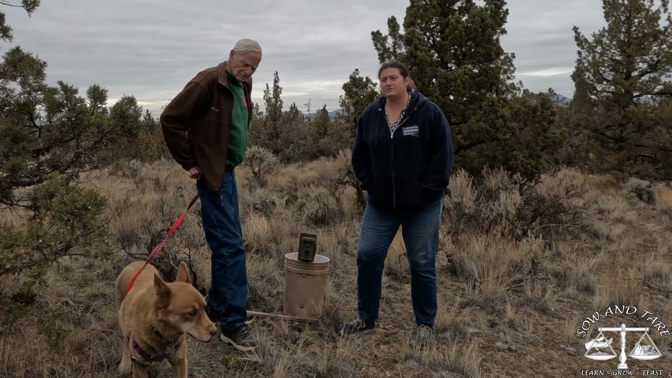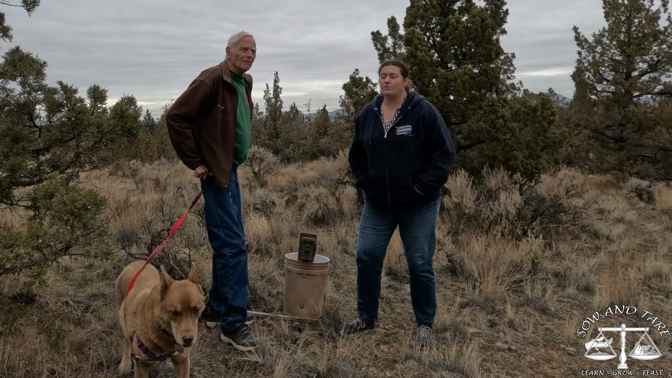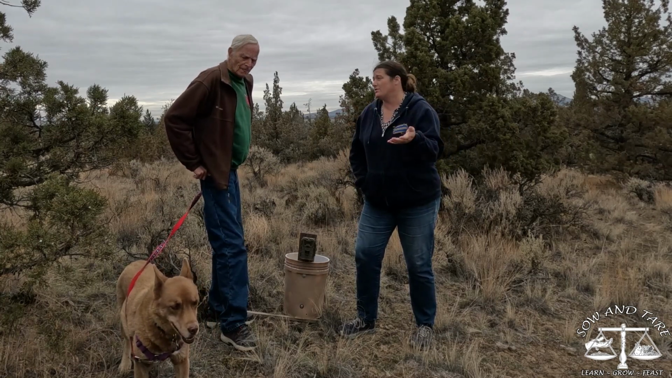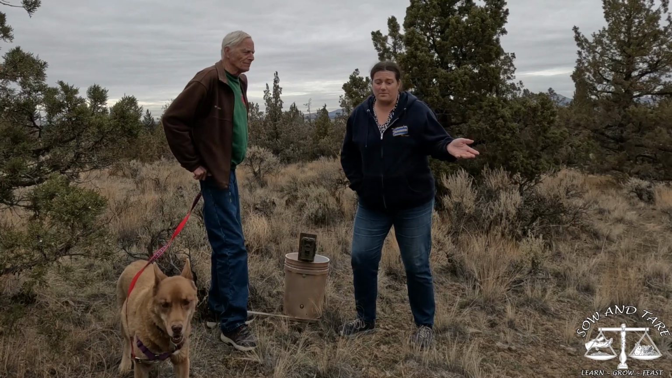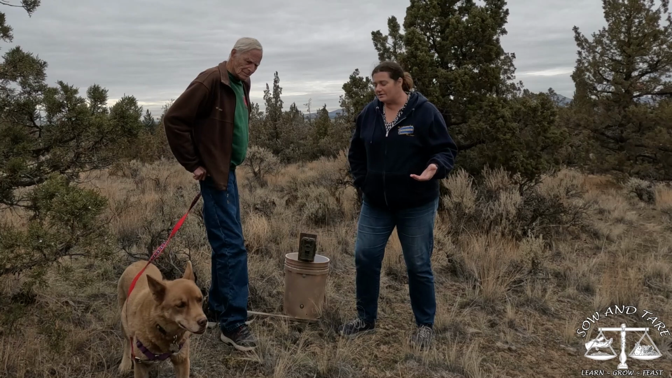So I've used these in my work as a wildlife biologist, and we set them up somewhat differently than someone who's just wanting to know what's on their property, because we have a species that we're aiming for and all of that.